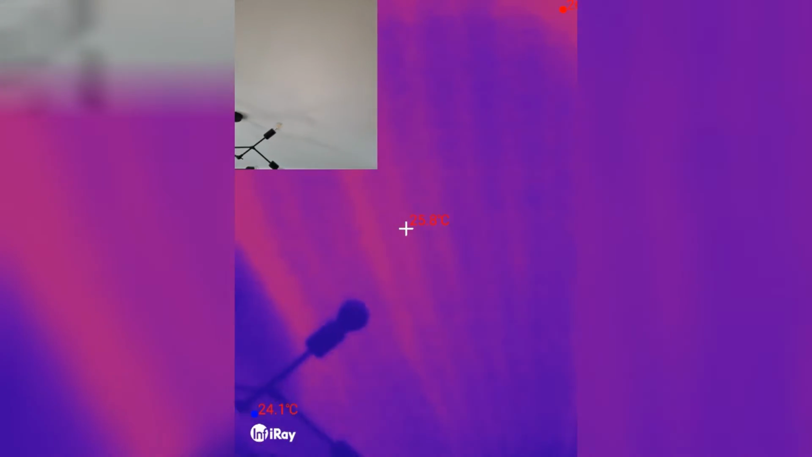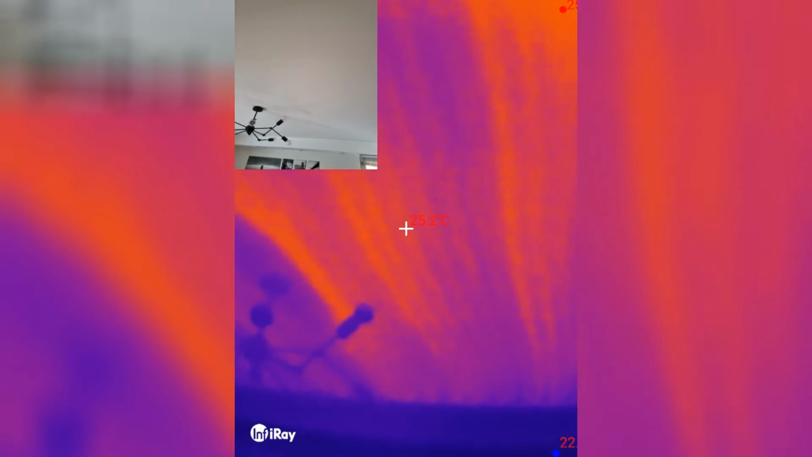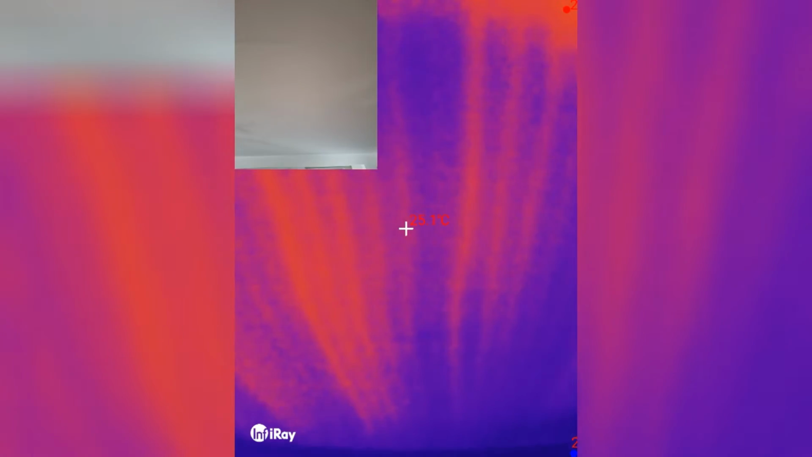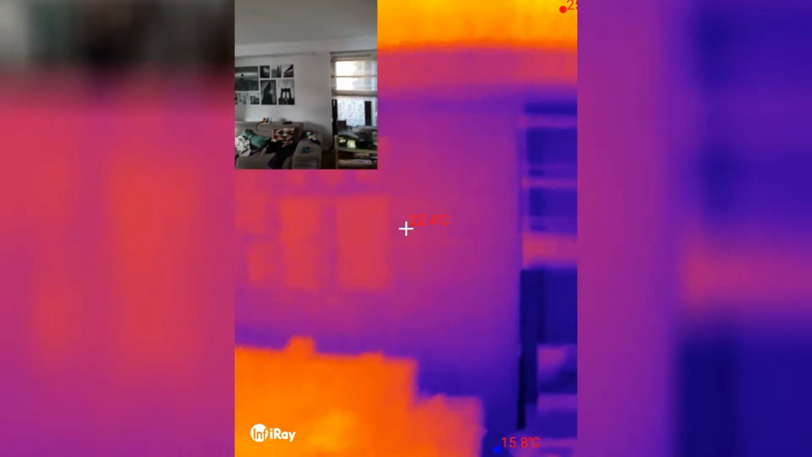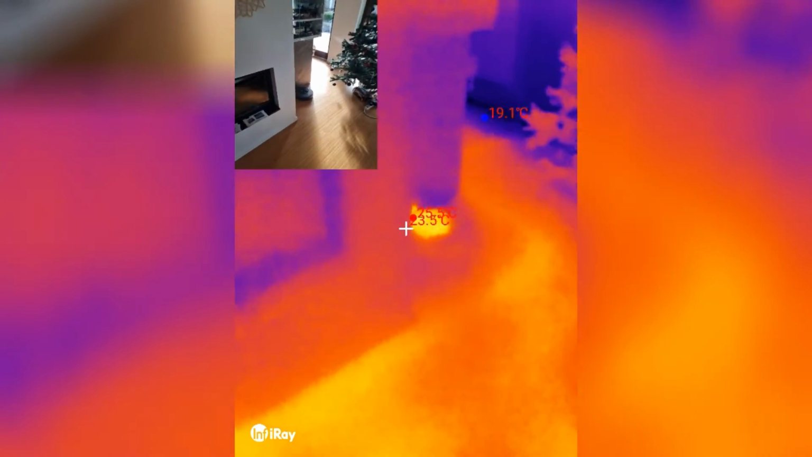And you can also see how the lines are fed in. So yeah, there are like, what is it, 5 or 6 parallel lines. So you're just cooling down. So this is getting fed here, and it's fed here, and probably it just goes back and forth, and it gradually cools down, and it's again fed here. But that's cool to see. Yeah, the Christmas tree is warmer than the window. And oh, the vacuum robot. Okay, that's obviously hot, so it's probably charging.